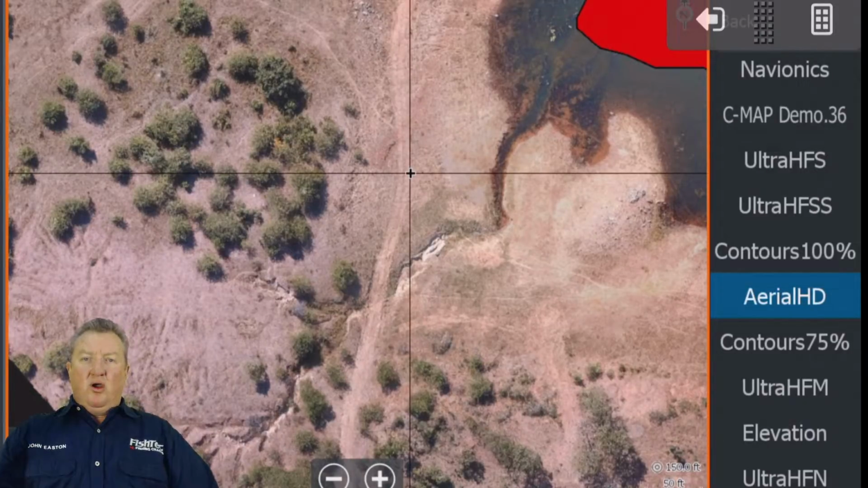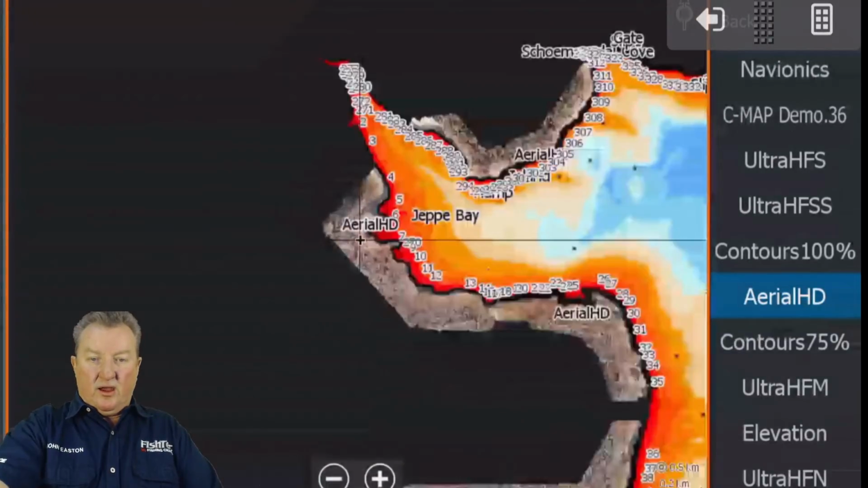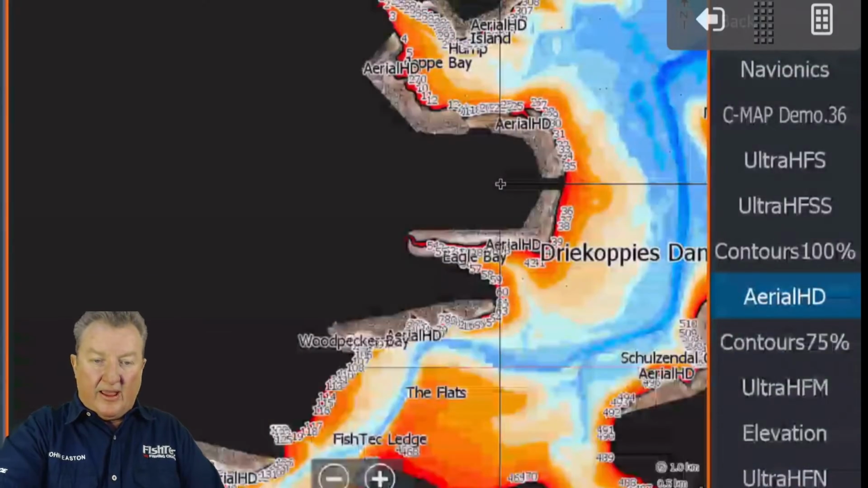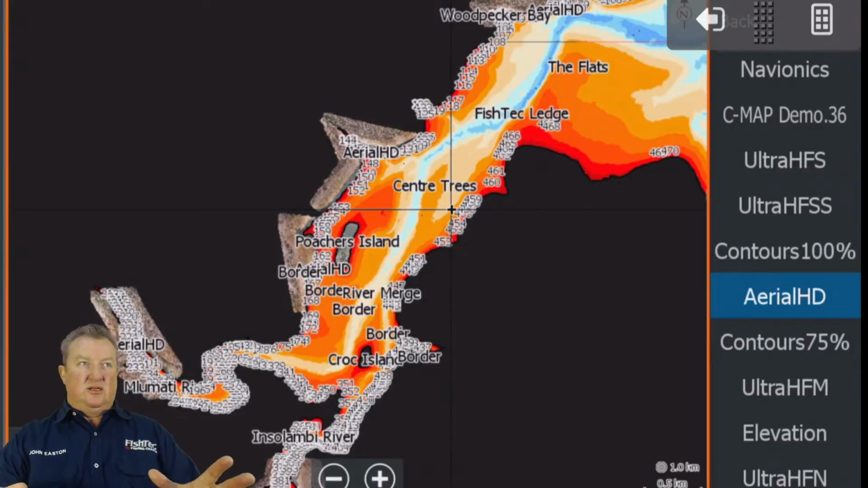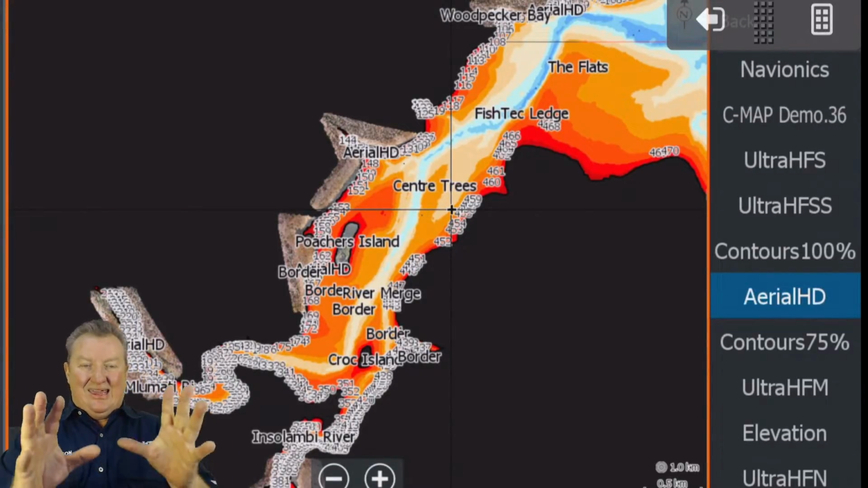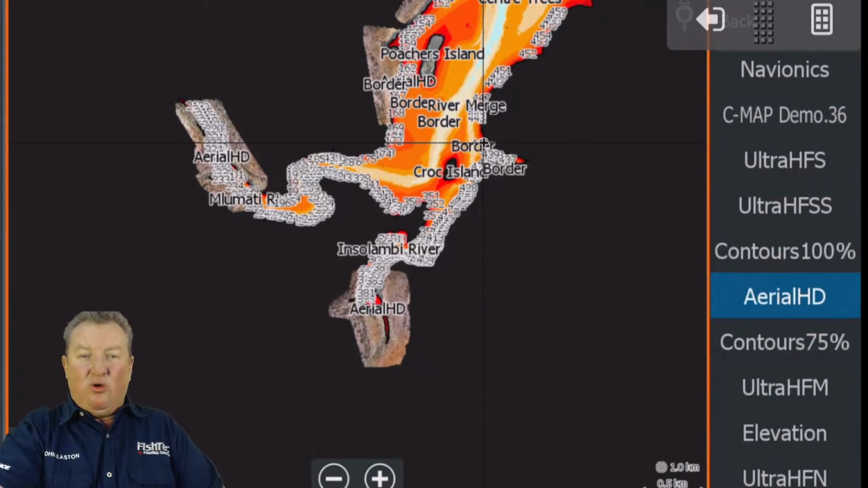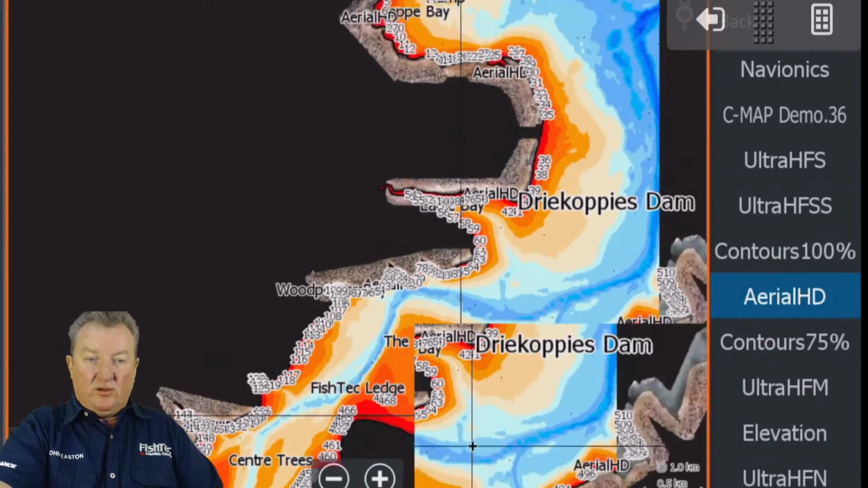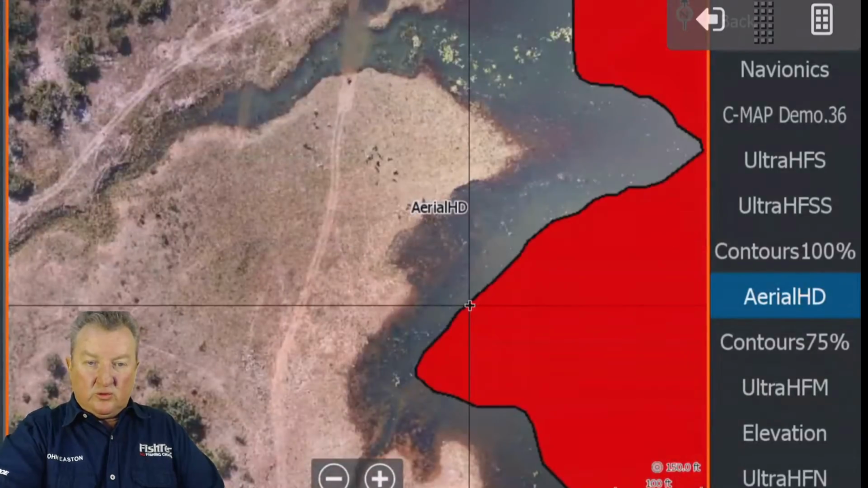Right, guys, on the aerial HD areas, you will see, let me zoom out so you can see where they are. You can see it's not the whole dam. It's just these sections, but it's key sections. It's absolutely key areas that you really want to know. This river section up there, watch out for the crocs. This Insulambi River Inlet, the Mlumati River Inlet, all fantastic stuff. Okay, but let's just go back here. I just want to show you what we do.